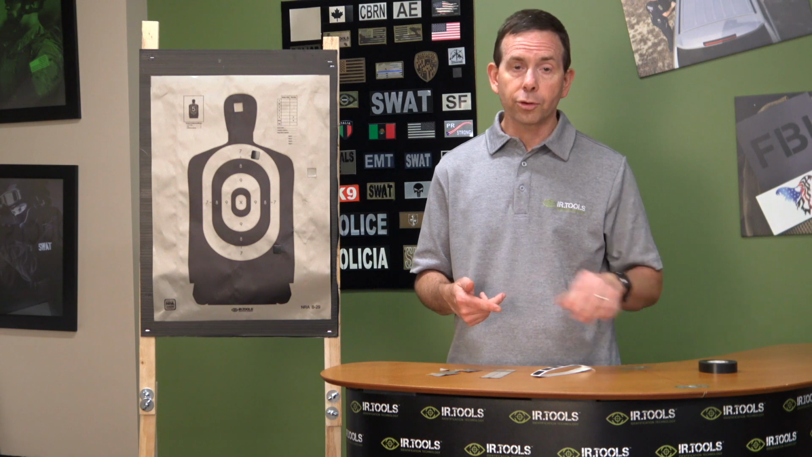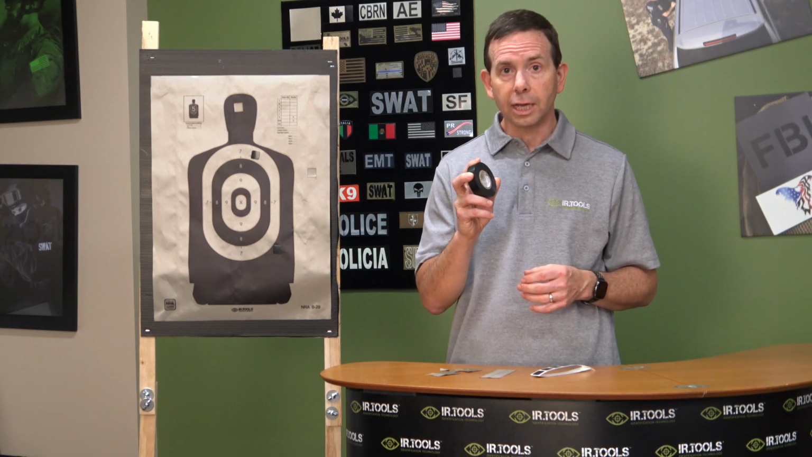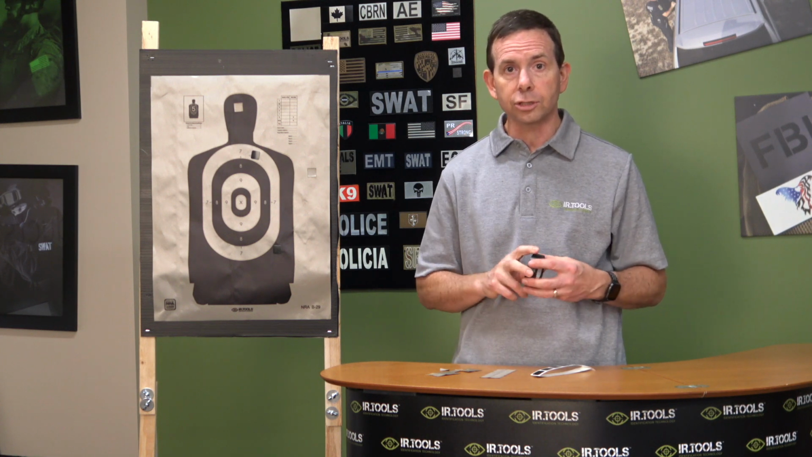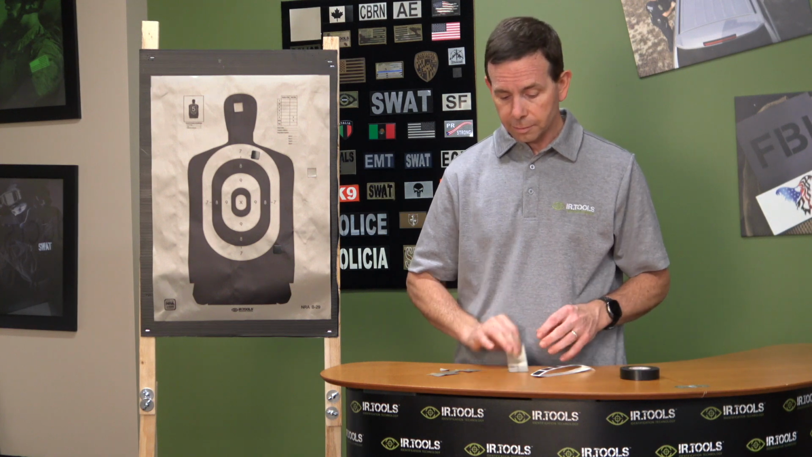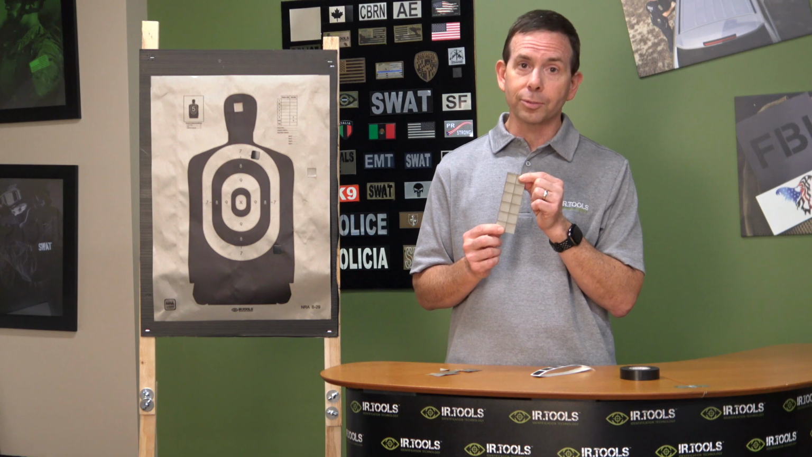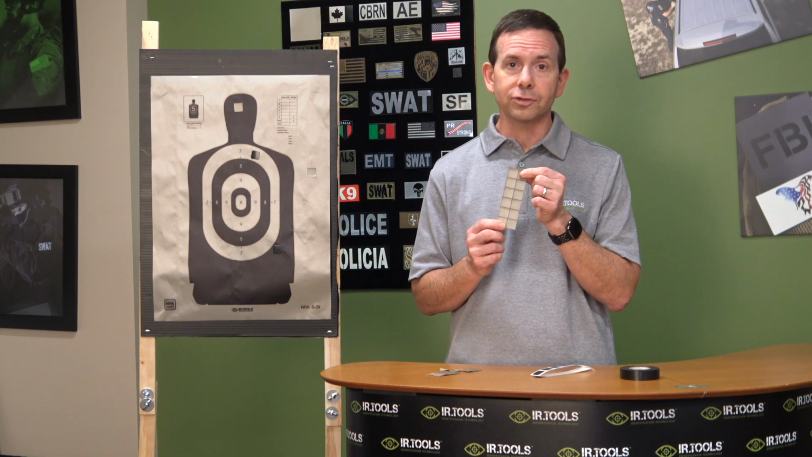And hey, one quick pro tip. Electrical tape works very well as a black paster, so you can always substitute that if you've got some of this and you've run out of the black pasters. On the other hand, there is no substitute for the upright thermal pasters, and you'll just need to get some more of these to do an effective job.